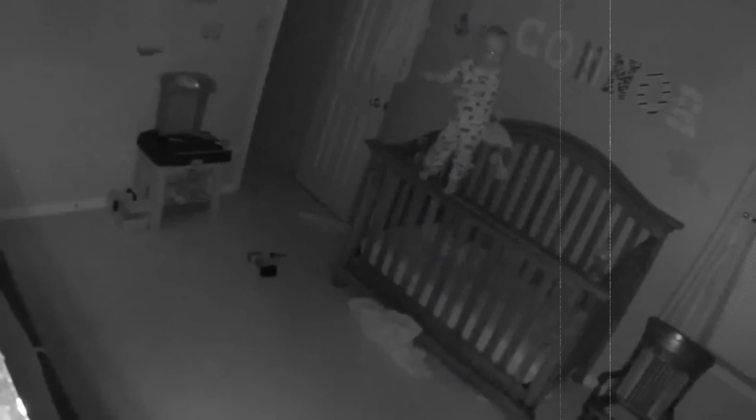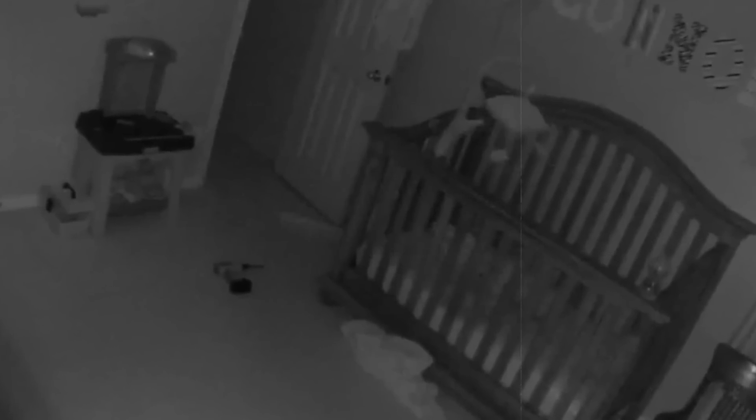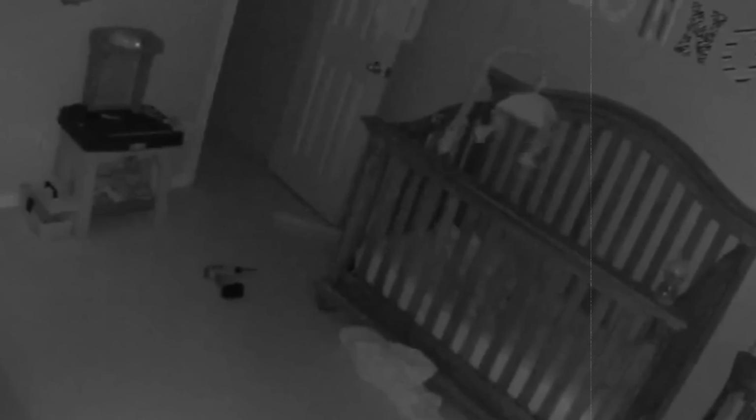I also noticed that when the baby climbed onto the crib's edge, the baby's voice became deeper and more intense. After crying and standing in such an eerie manner, the baby eventually falls back into the crib, and that's where the video ends. It was certainly an unsettling sight of what seemed like a possessed baby to me.